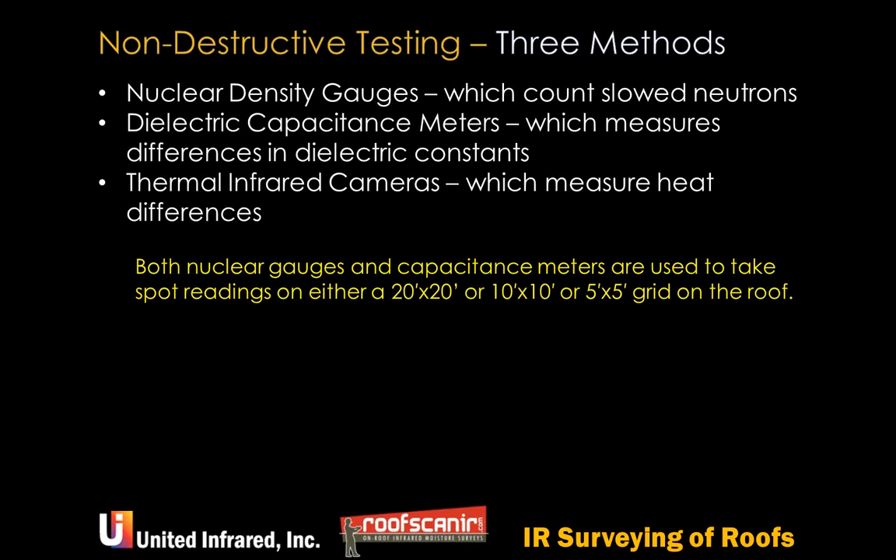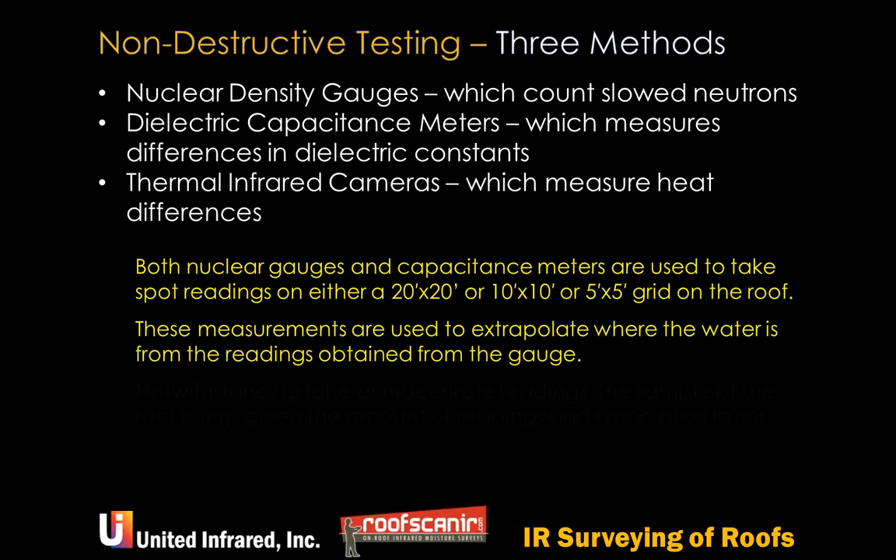So the way to do this is to build a grid on the roof in either a 20 by 20, 10 by 10, or 5 by 5 foot grid, and you use these measurement results to extrapolate where the moisture and the amount of moisture is in the roof.